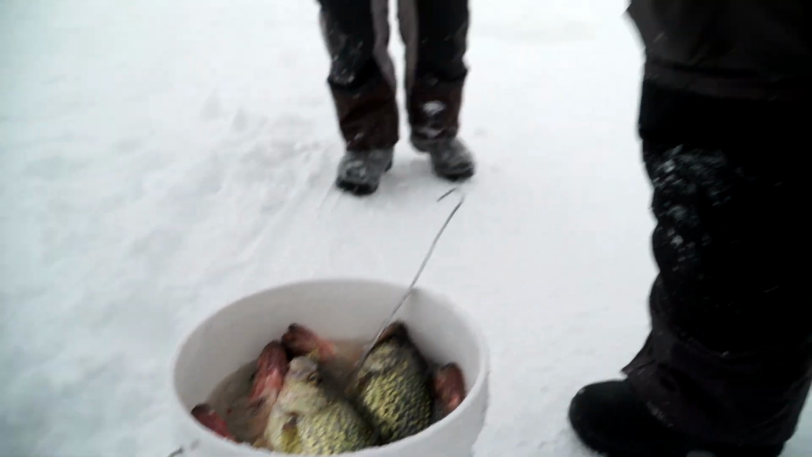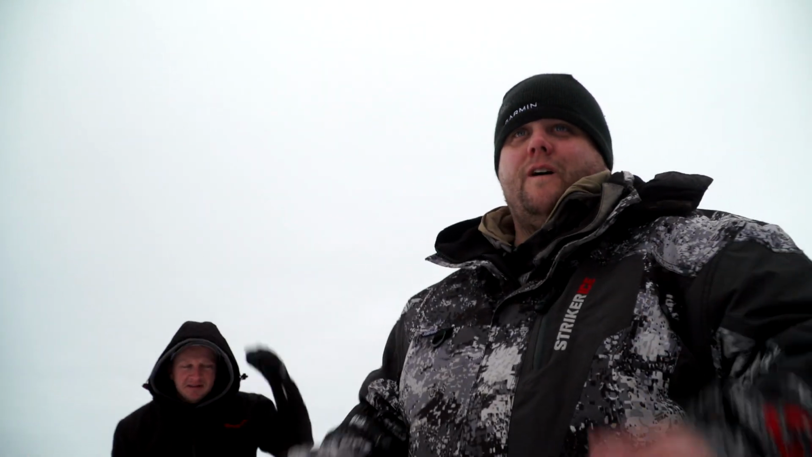We're going to do a fish fry tonight, so we're keeping just a few. Obviously you have to be respectful of the fisheries, especially with technology like this. You can get on fish really well, but we'll keep a few crappies for the few of us out here today and have a good dinner tonight.